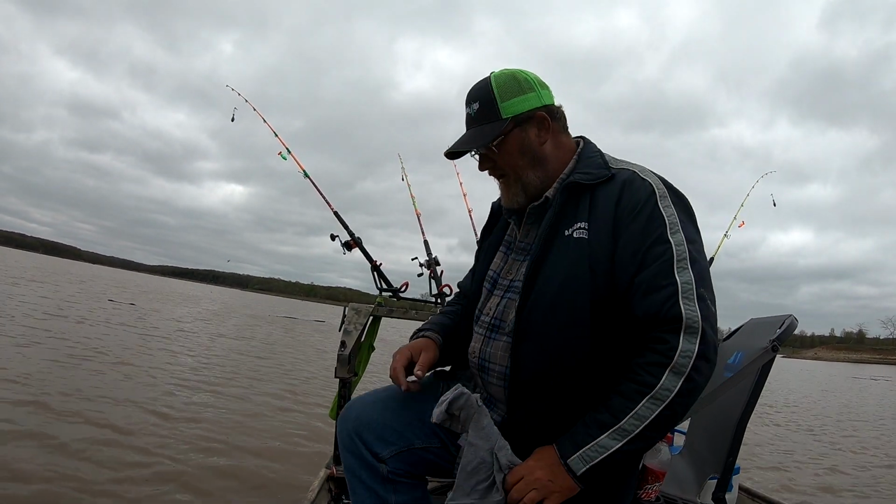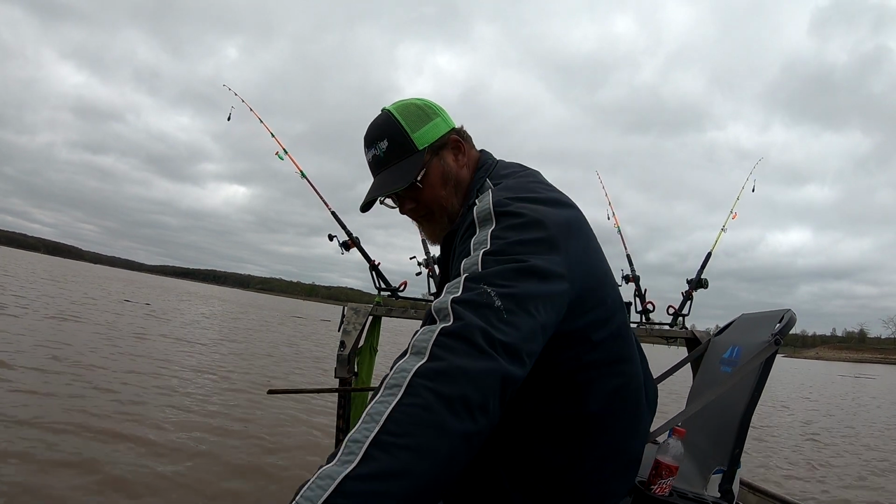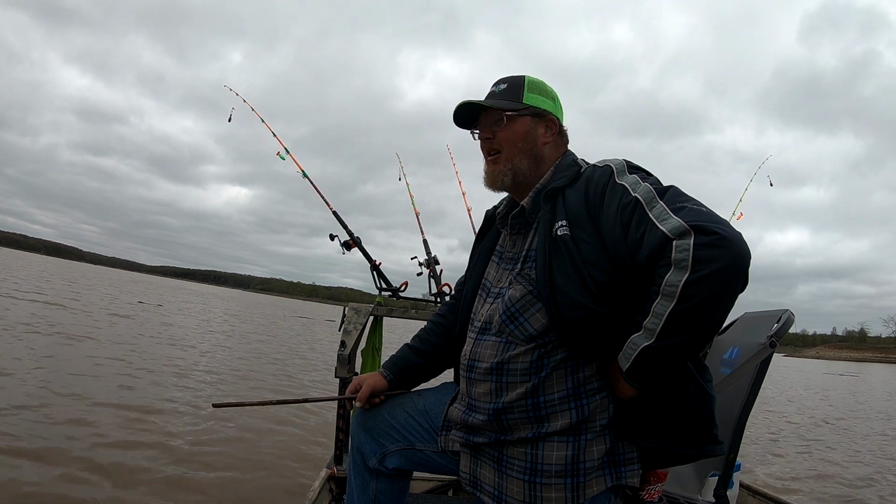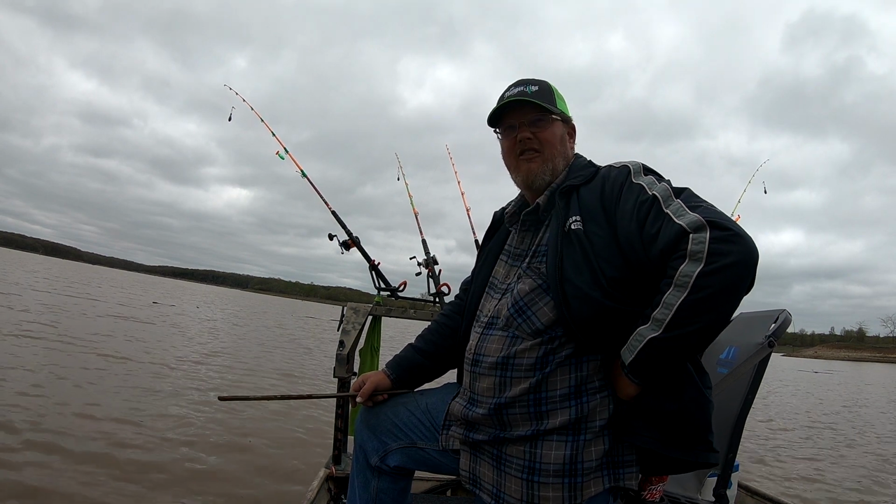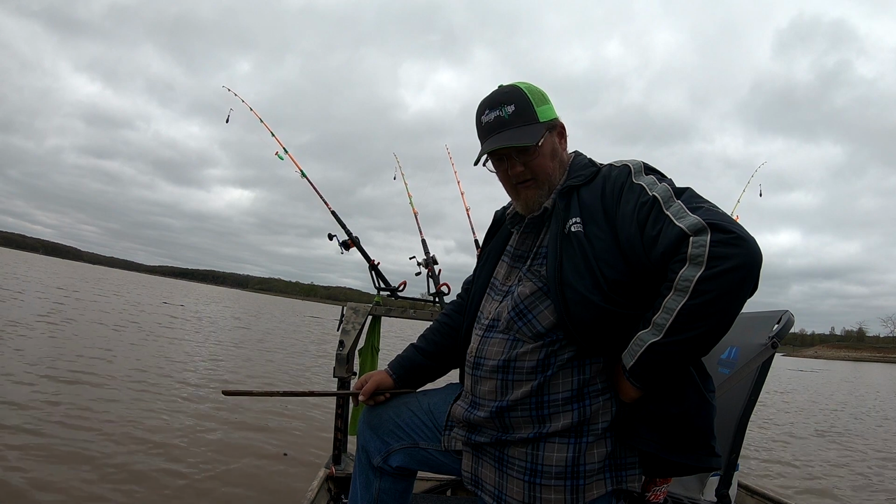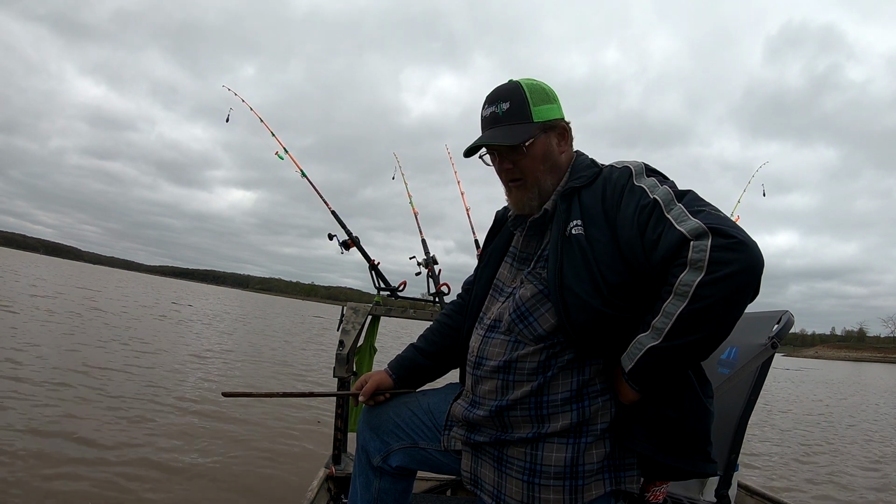I'm Dennis, and today I'm doing a little catfishing down on Mark Twain. I got some running water from a rain, and supposed to get more rain starting tomorrow morning, so a couple more inches. So I'm hoping they'll be feeding. I'm using cut shad today, and I've got some shad, chicken. I even brought worms and stink bait, of course.